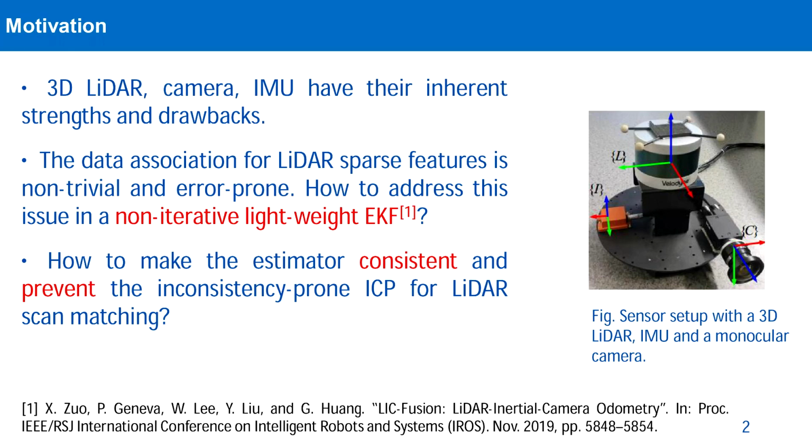However, considering an EKF framework, without iteratively updating the data association, how can we make data association reliable and accurate once and for all? In addition, consistency is really important for an estimator, since we not only need high-accuracy state estimates, but also the errors of the estimates should be well quantified. Then how do we design a consistent estimator using measurements from LiDAR, IMU, and camera?